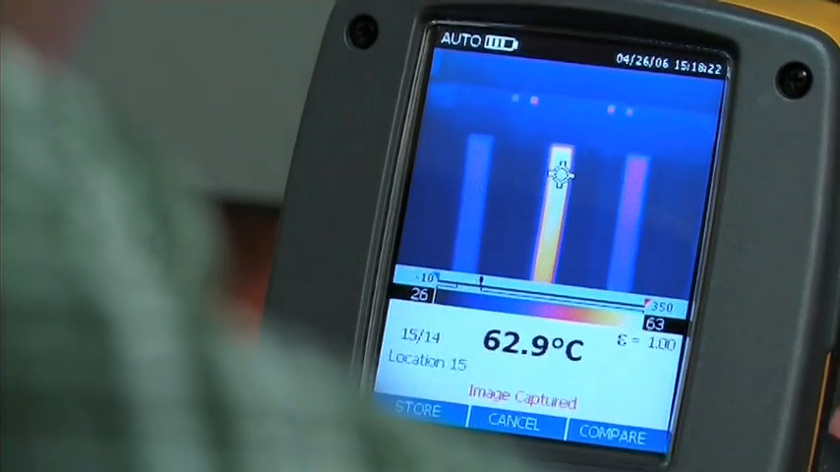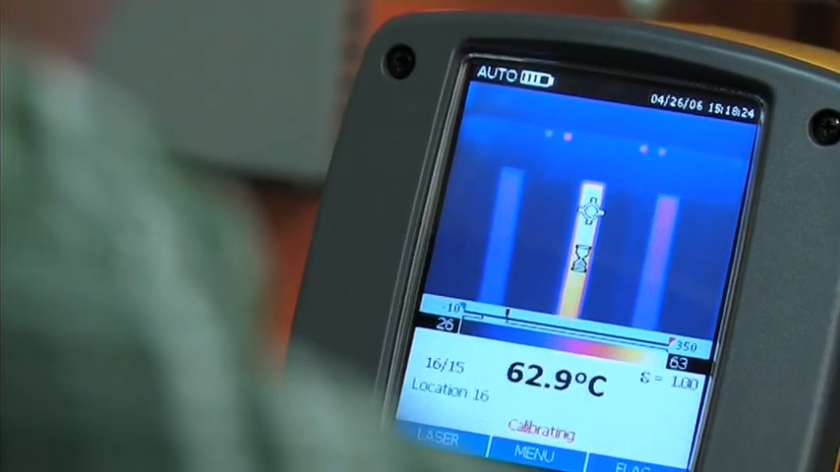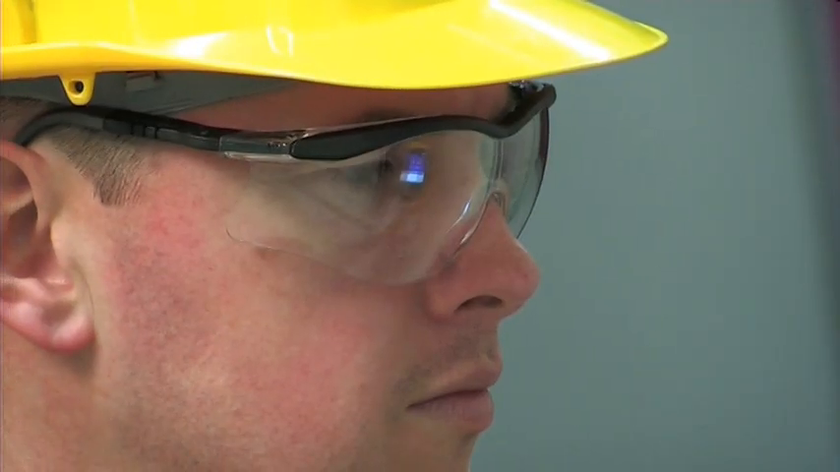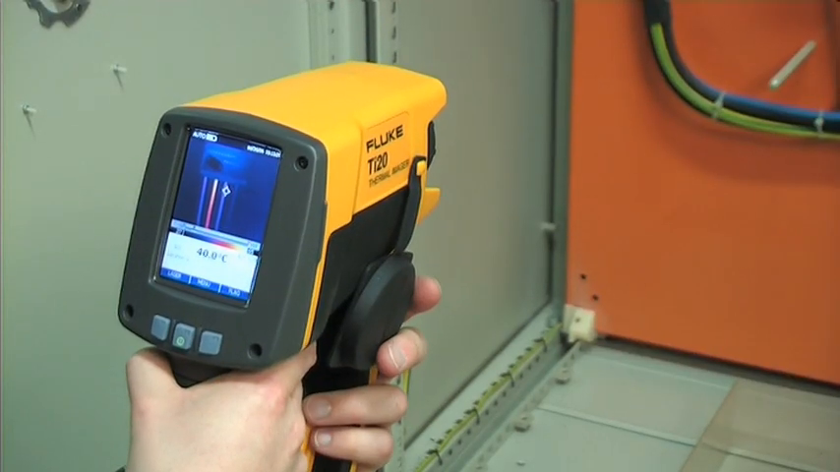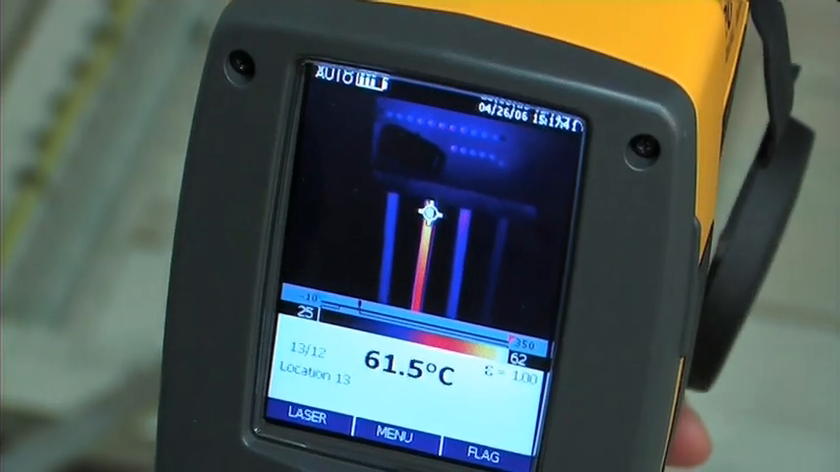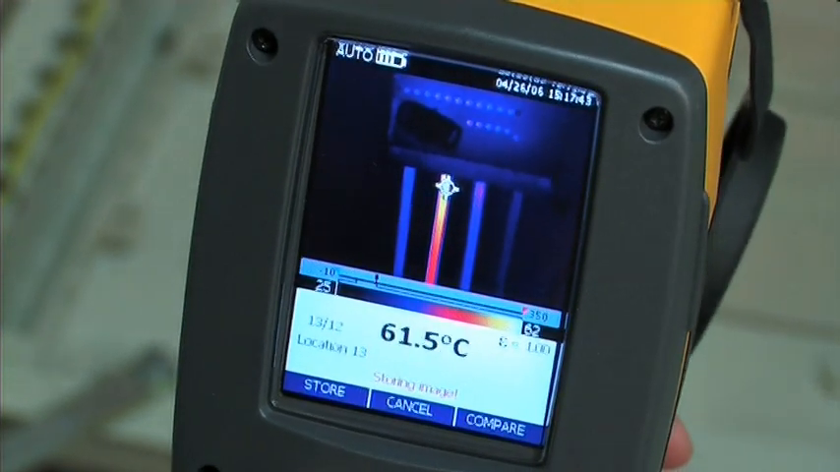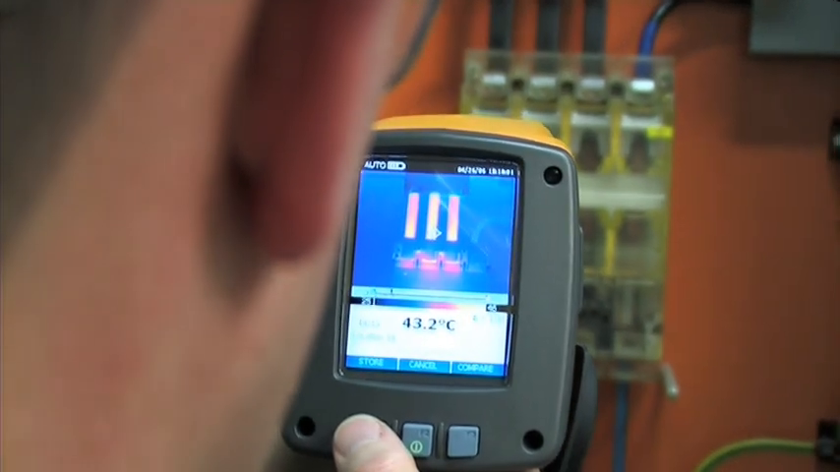By capturing a thermal image of all three phases side by side, you can quickly spot temperature differences between the individual phases. Even a small difference of a few degrees Celsius should be further investigated. If the temperature difference between the phases is above 15 degrees Celsius, immediate action must be taken.